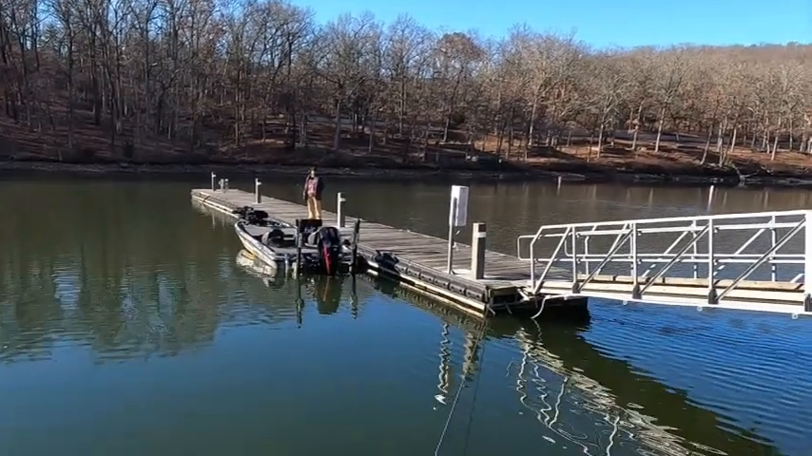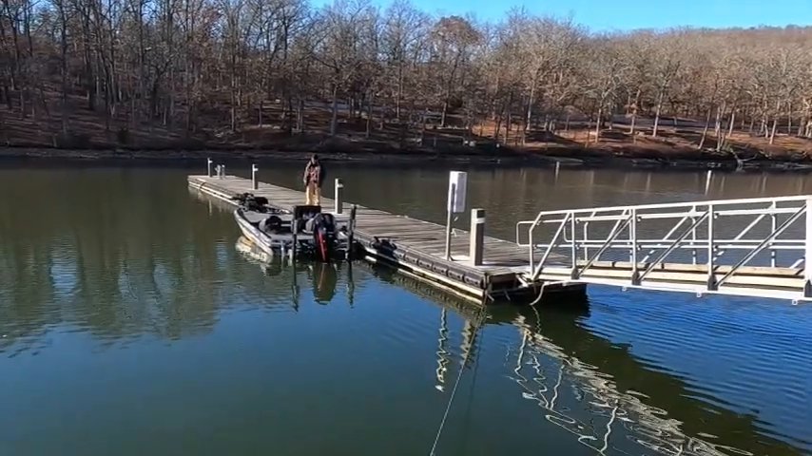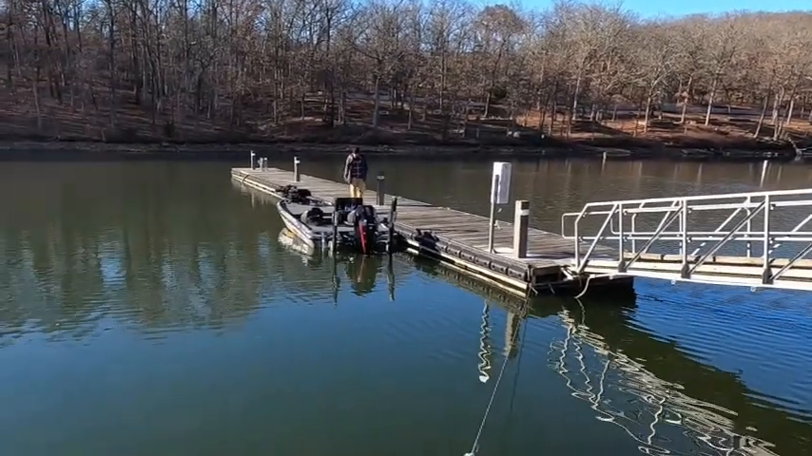35 degrees out here, and we're gonna go see if we can find some fall winter crappie.